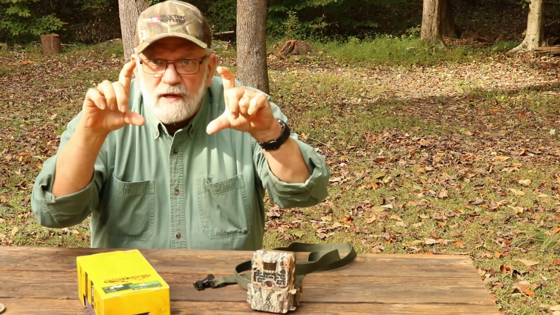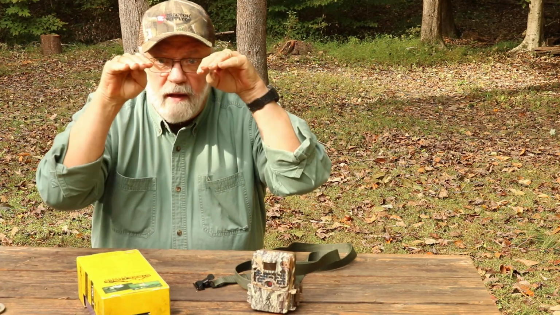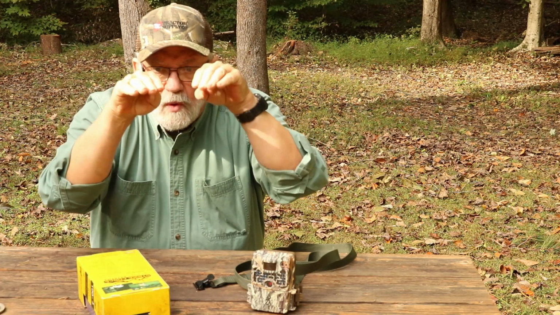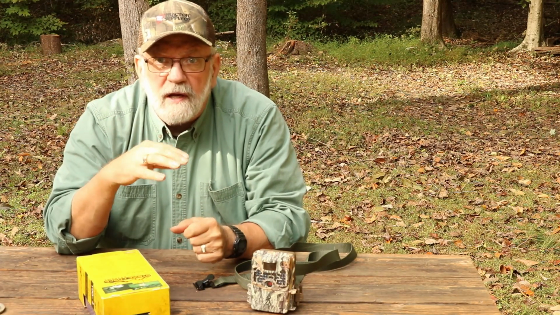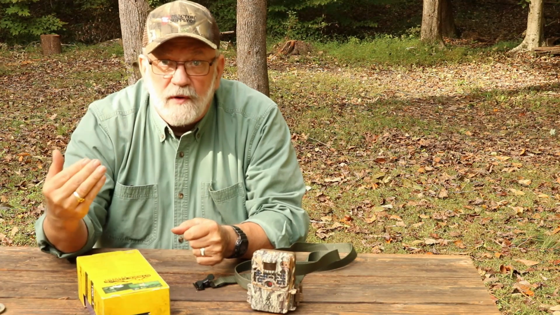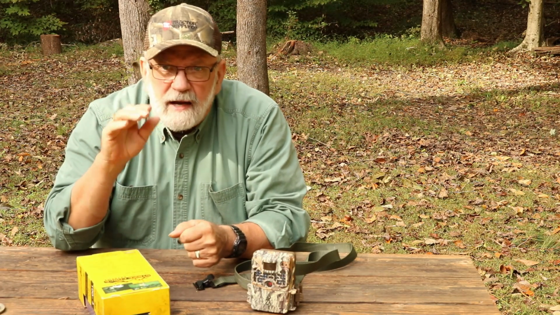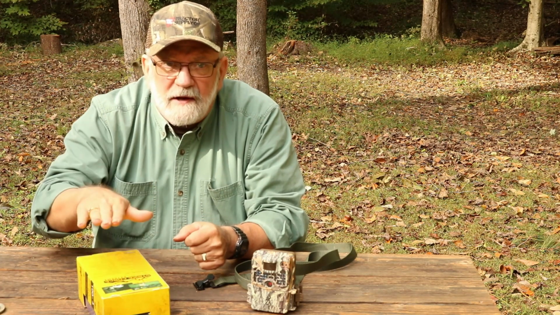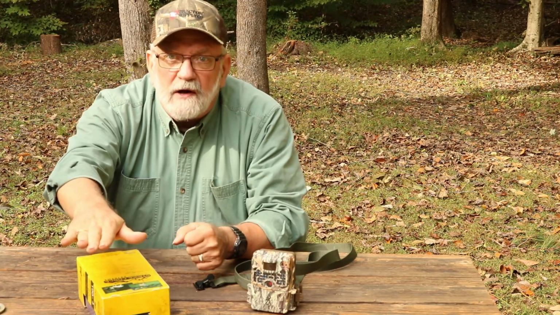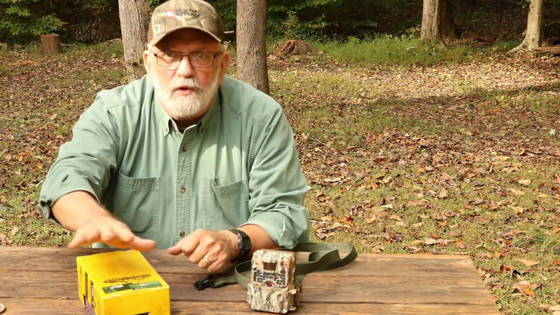And you want to make sure that you've got it so that it's level and plumb, and that it's looking down towards the area where you think the critters are going to be triggering the video or triggering the single images. I had it set for a couple days and it was aimed a little bit too high, and I had critters walking underneath the detection zone, just too close to it, and it wasn't picking them up.